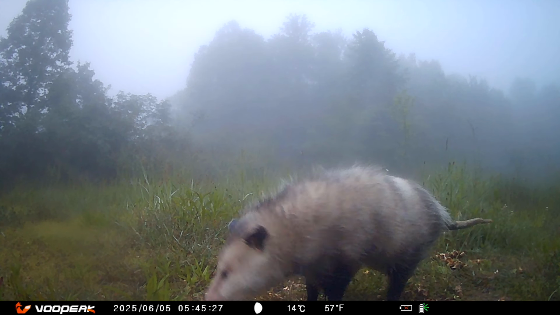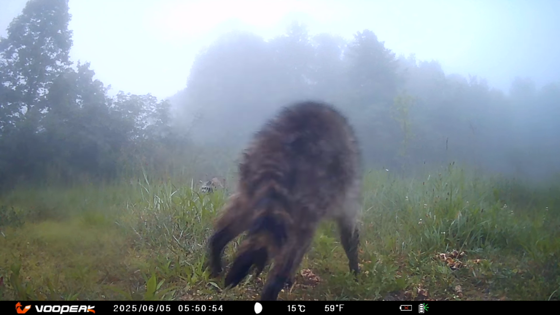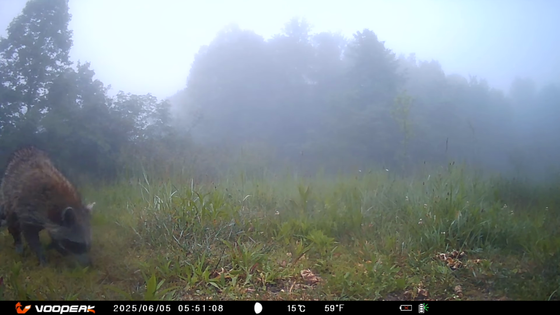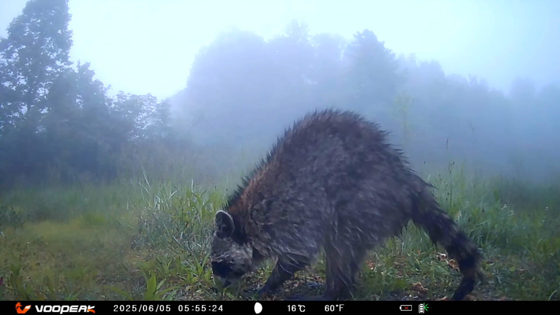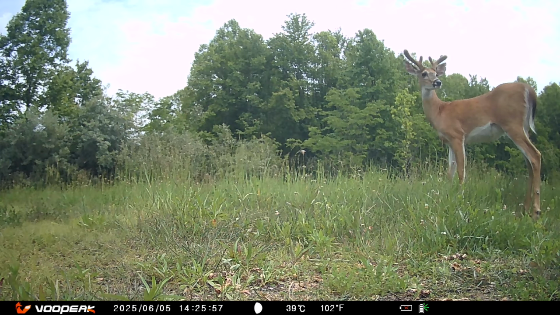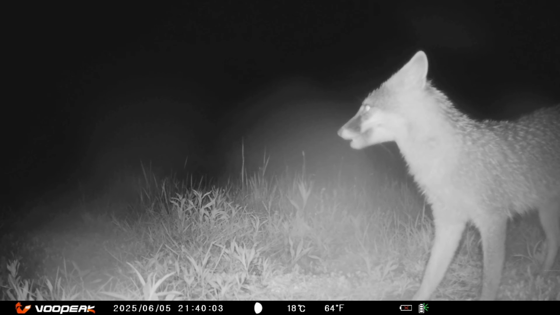And it's nice when the camera catches the animals in the daytime. You can really see the colors in their fur. Add a touch of mystic fog and it makes the scene even more magical. Technology's come a long way that gives you a tool to be able to video this. I'm glad the turkeys still roam though, and you get to see the velvet on the antlers. And I always enjoy when the fox stops by.